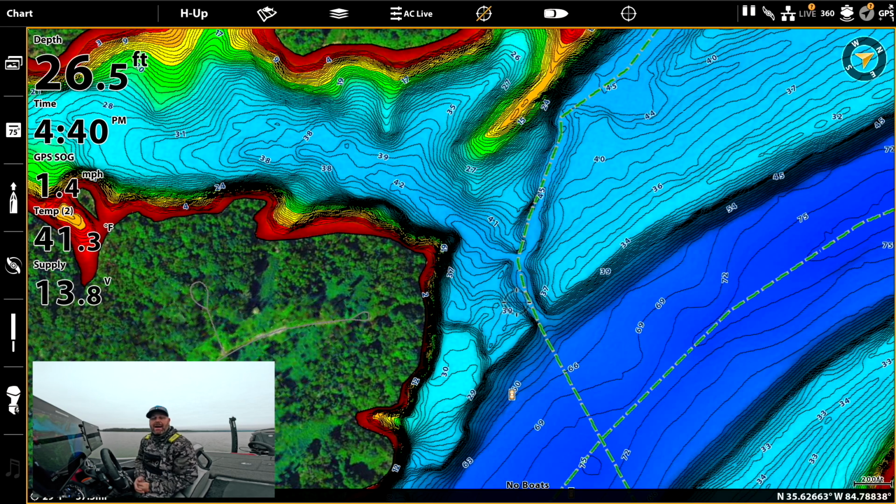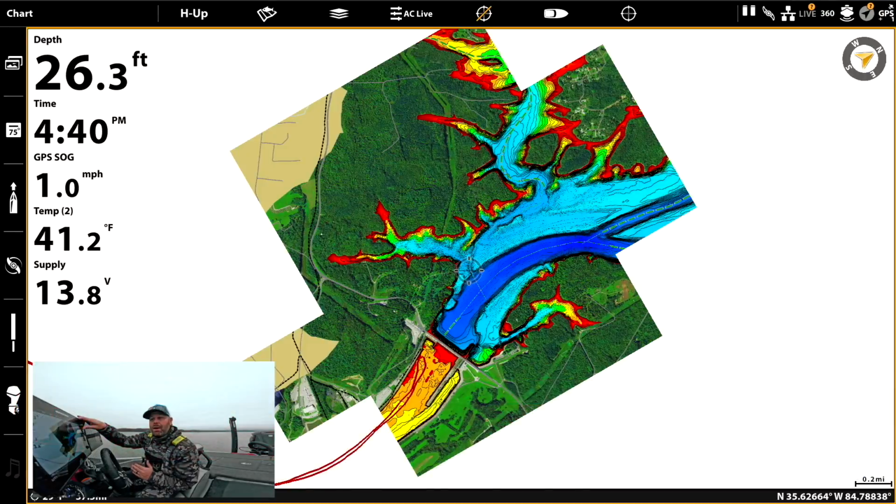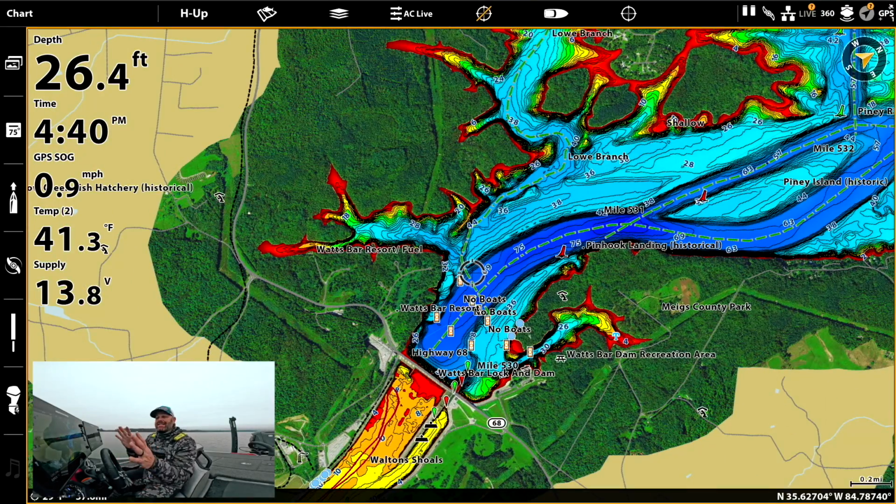You know, some of these tips might apply to some other cards, but today we're talking about the update of the LakeMaster system. They came out with that LakeMaster Premium Card, and I've been blown away by it. Just the speed that you can zoom in and zoom out, the adjustments you can make, the colors you can make, the shaded relief. So we're gonna kind of walk you through how to set this up.